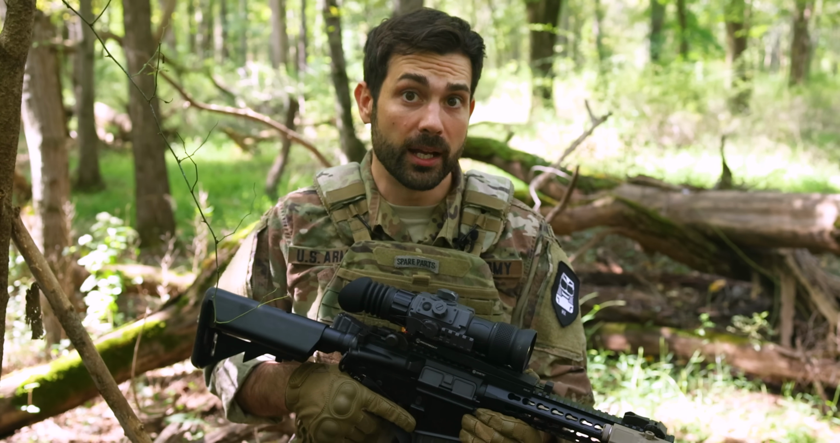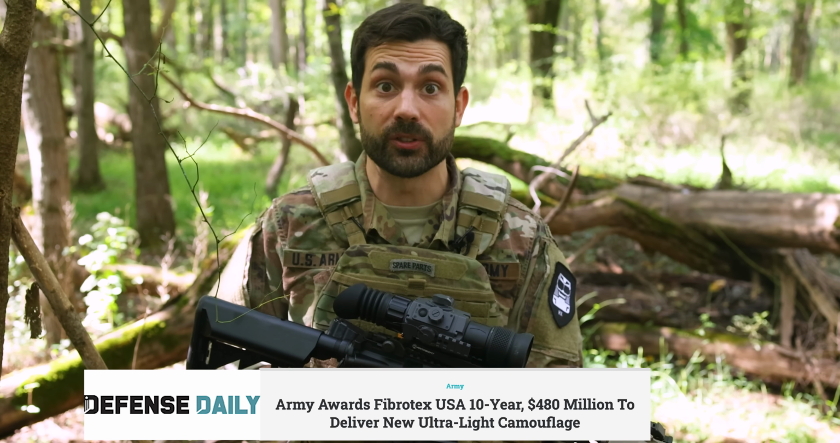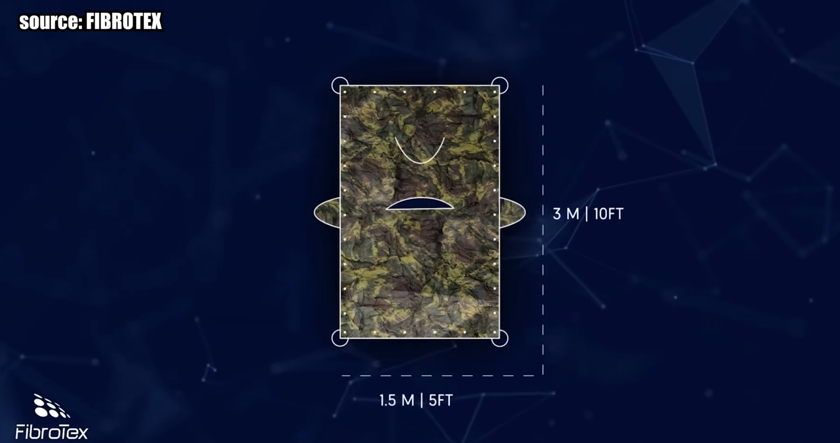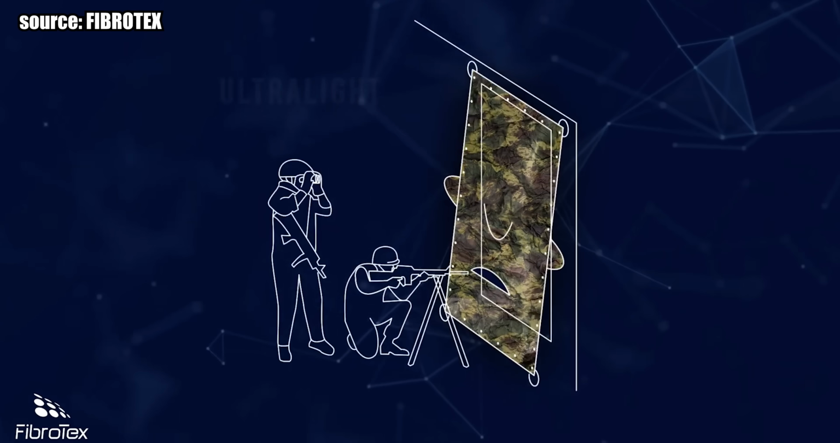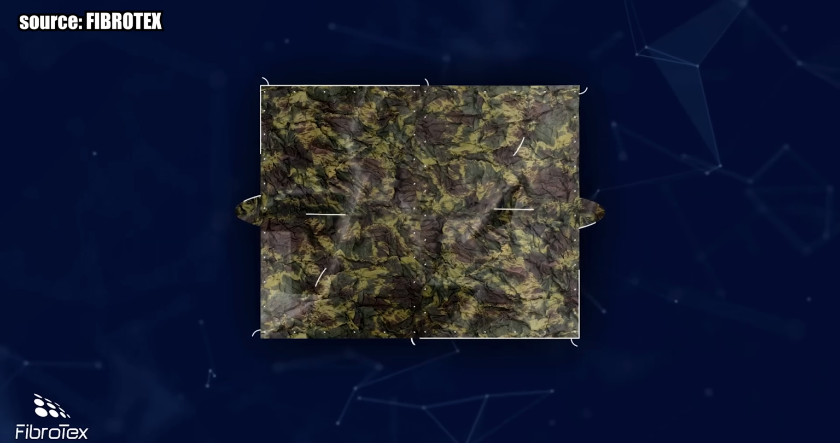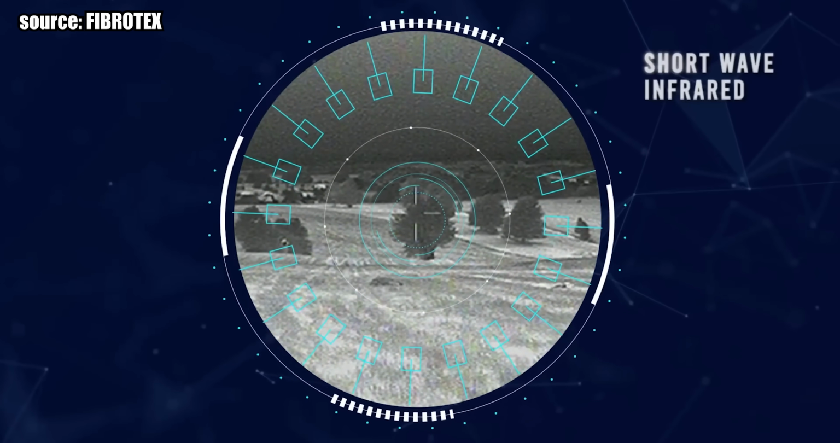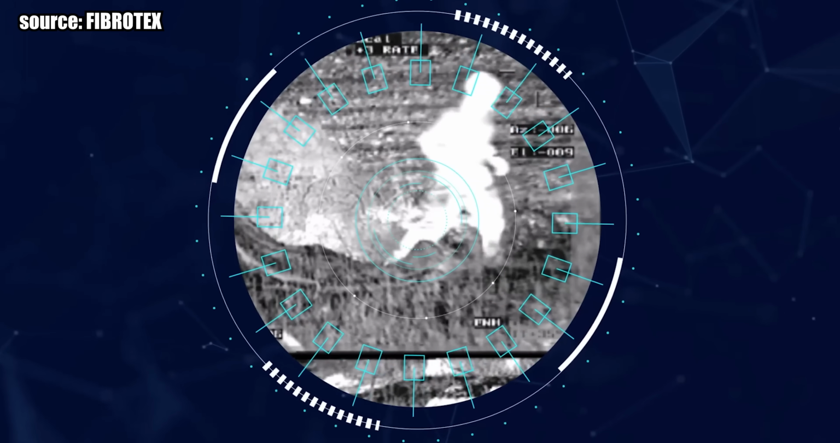And this is where the US Army has been willing to drop $480 million over the next 10 years. Take a look at Fibrotech's ultralight camouflage netting system. Starting in 2016, US Army's NATAC Soldier Systems Center in Massachusetts started looking for a thermal camo solution and chose Fibrotech's in 2018. The camouflage netting system is said to reduce your thermal signature.